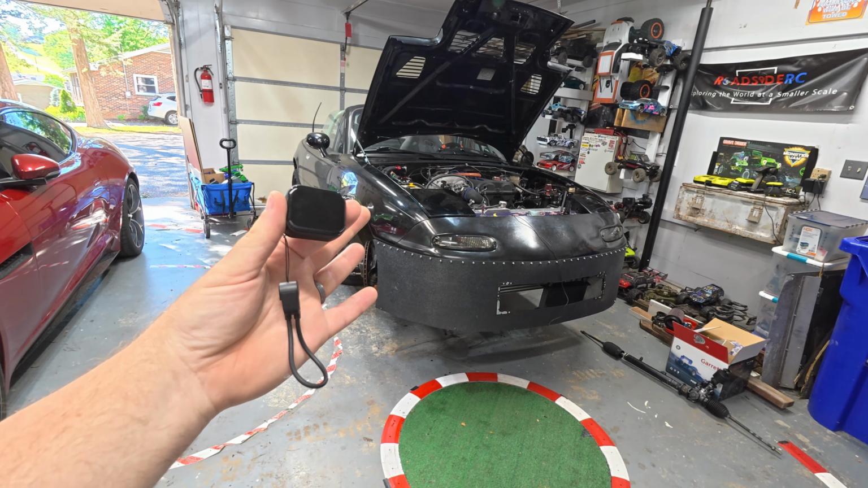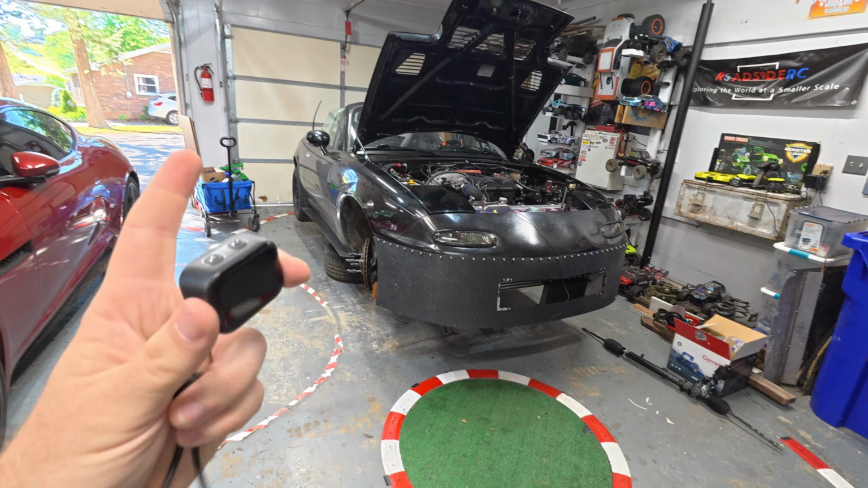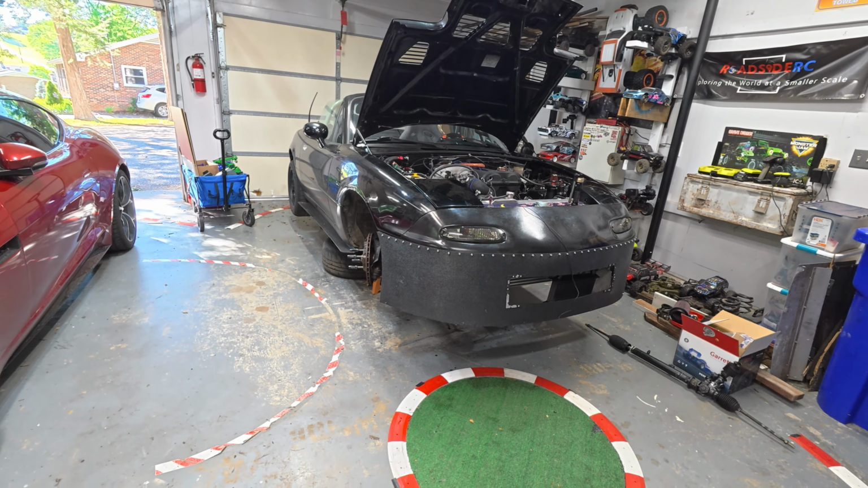Really handy dandy, sticks in the pocket, easy to use, can take a photo. Sweet, we'll be using it for stuff like that. And there's even some uses that I plan to have around the house.